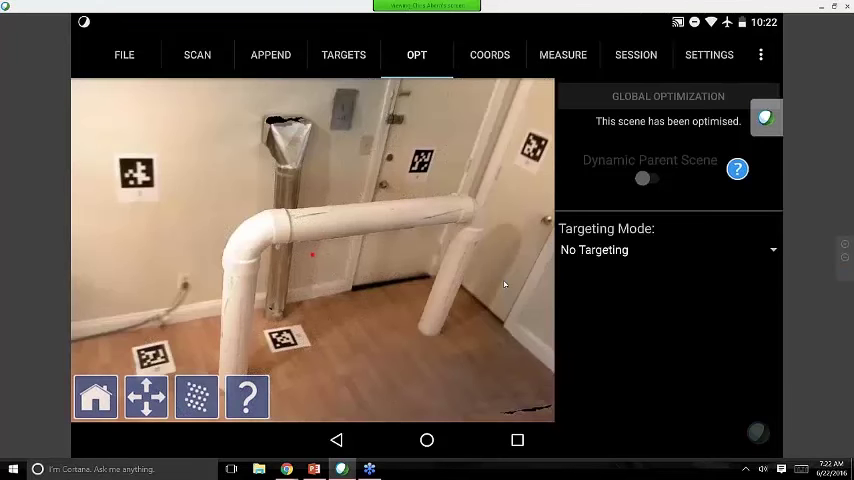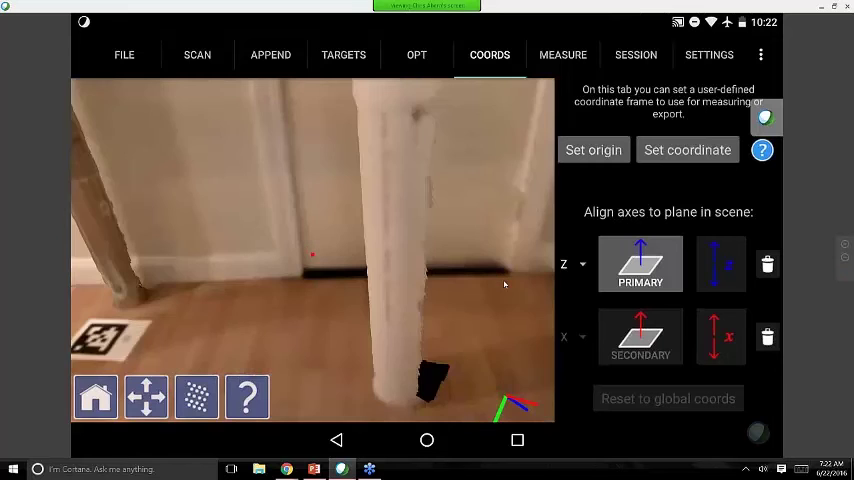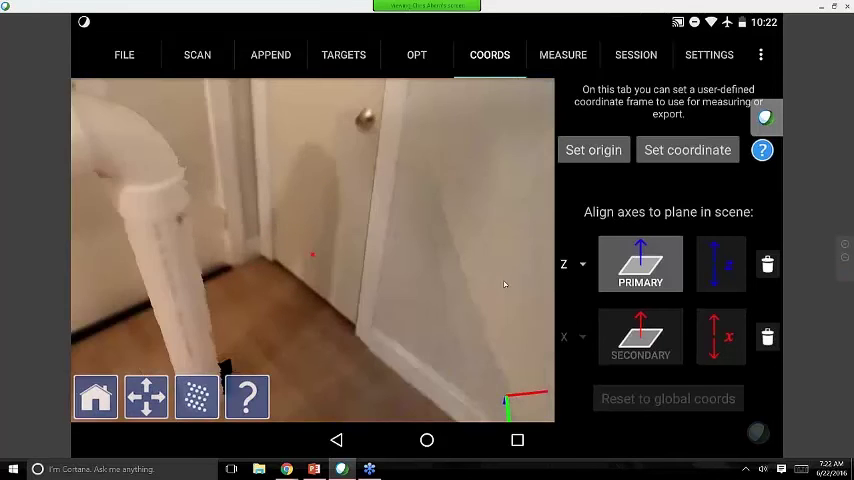My next step is going to be to go to the Coordinates tab here next to Optimize. This is what Greg mentioned earlier, where I'm going to reference my data. This is valuable whether I'm referencing it to another cloud or model, or if I'm just trying to position the data properly within itself and make sure it comes in upright in my post-processing software.